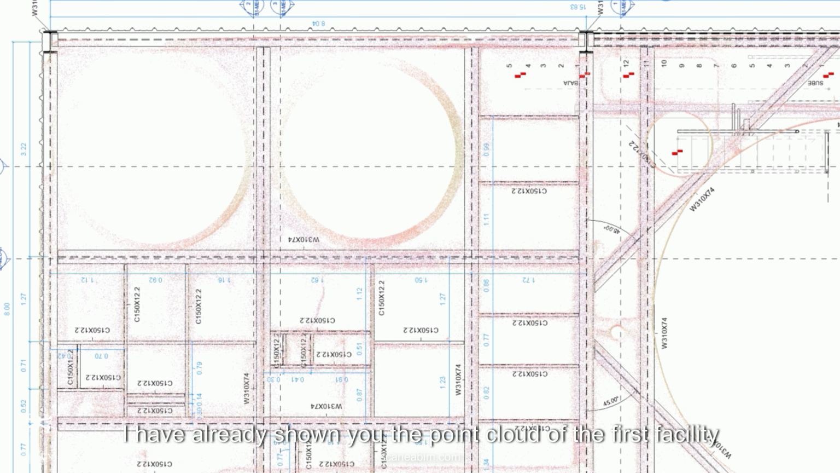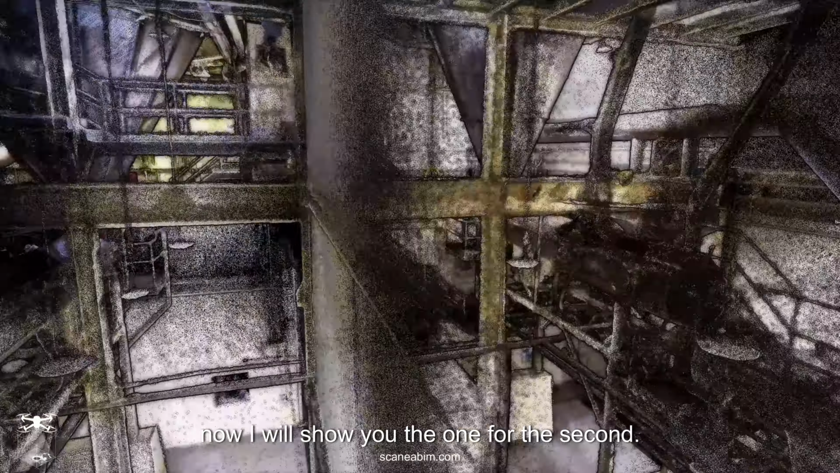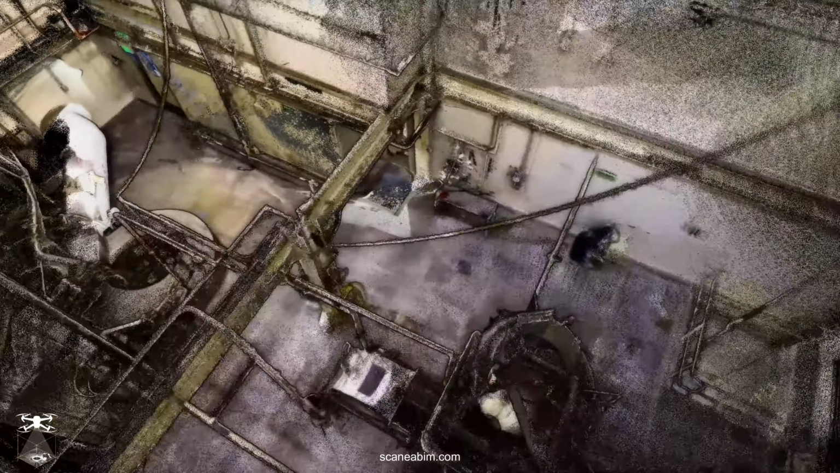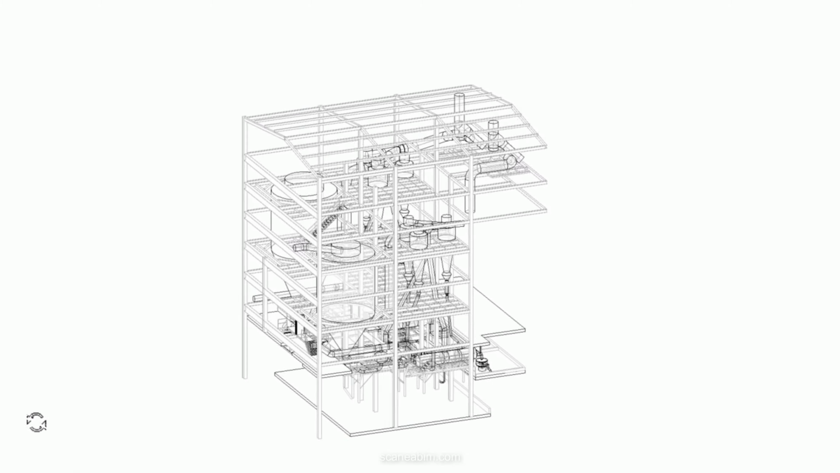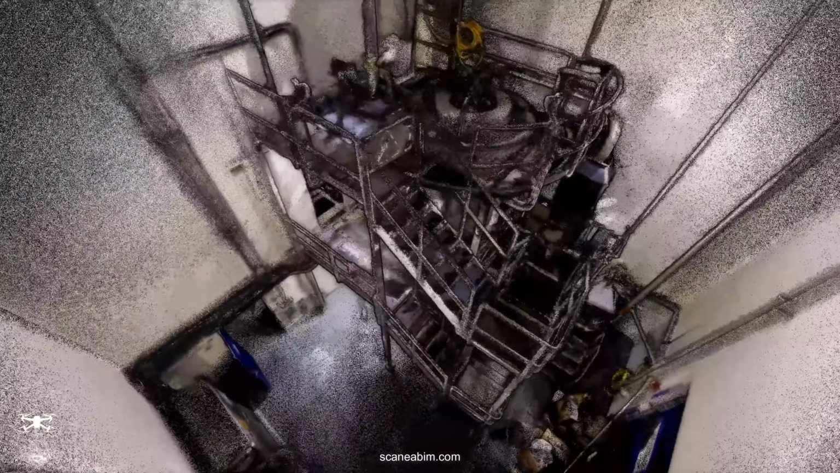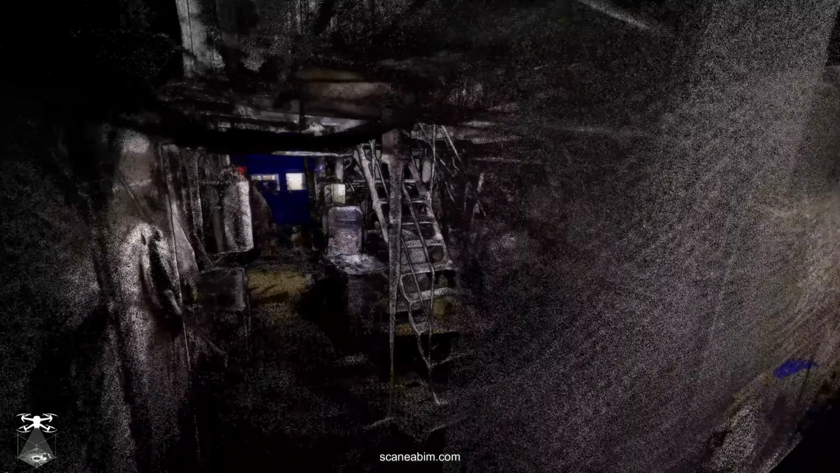I have already shown you the point cloud of the first facility. Now I will show you the one for the second. And after each point cloud, I will show you the resulting 3D model. The second facility followed the same workflow. I scanned in minutes, to then model in a few days.